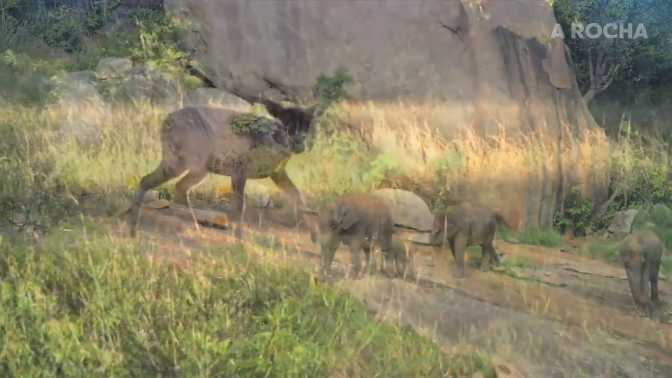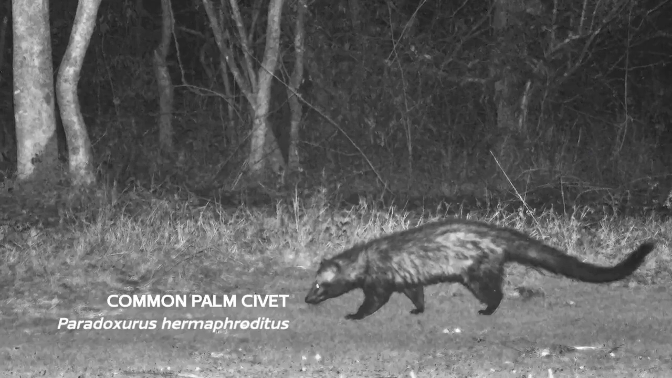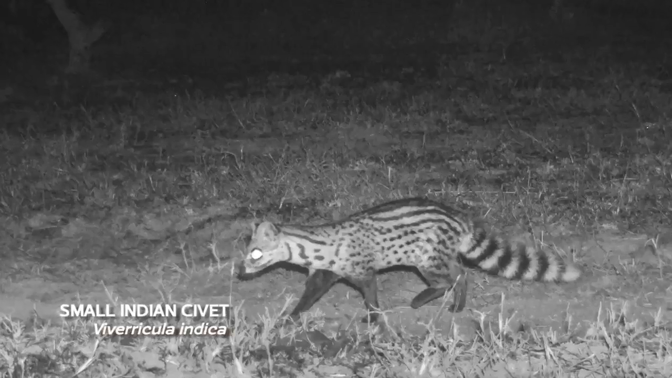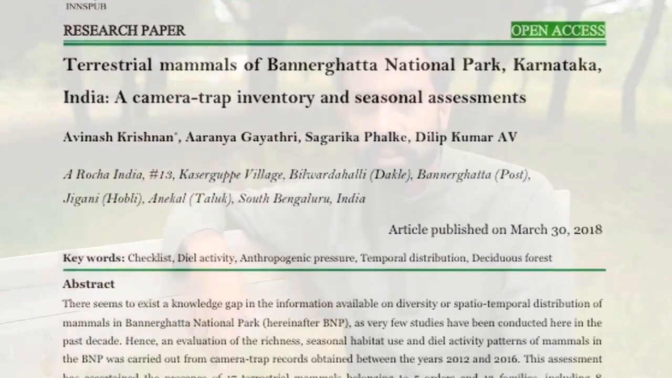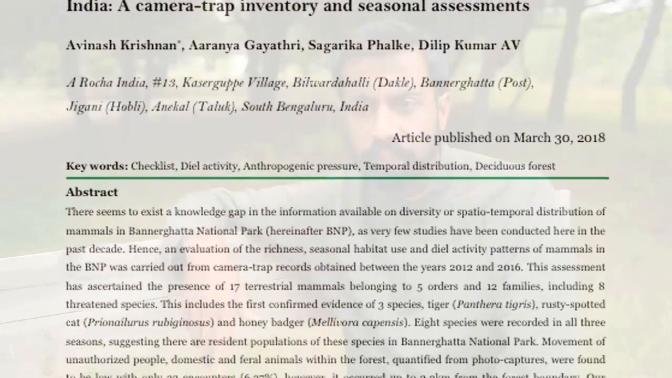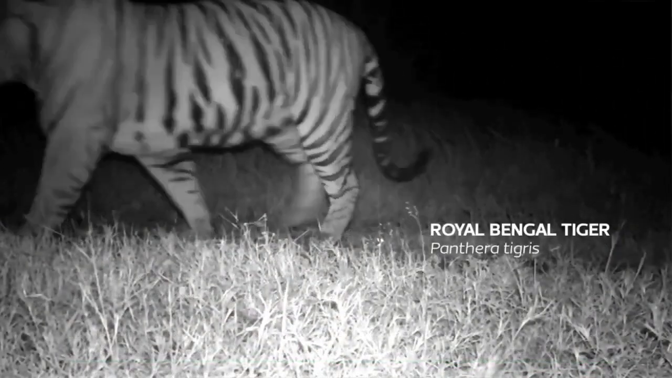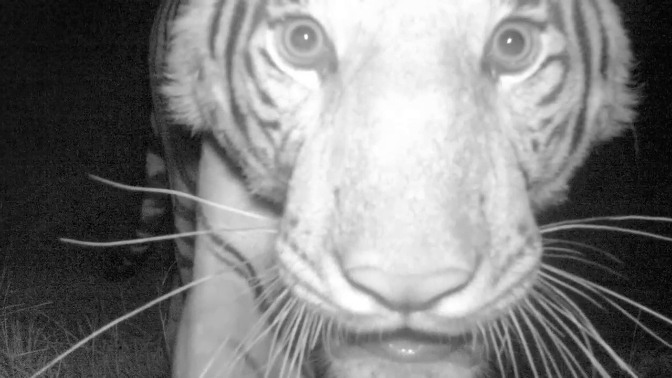So this attempt to document the faunal community, which has been very least reported in this region, also gave us various insights about 3 different species that were never reported in this region, which was documented as part of this camera trapping exercise that was conducted between 2012 to 2016. The 3 species include the confirmed presence of the Royal Bengal tiger, which was something that this park didn't have at a protected area level.